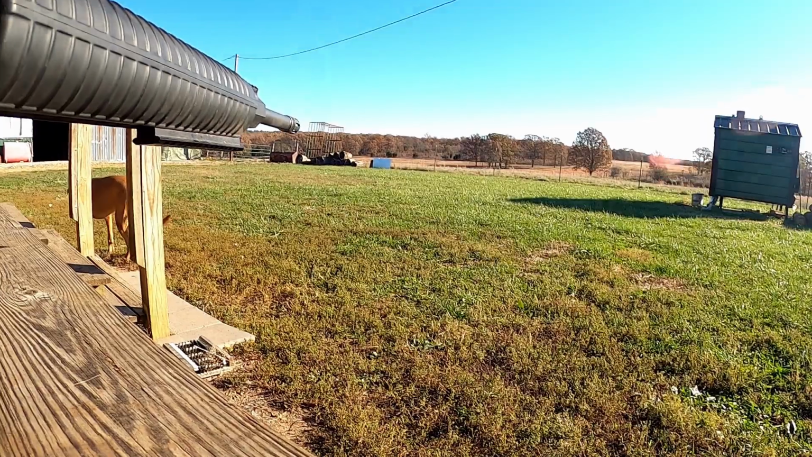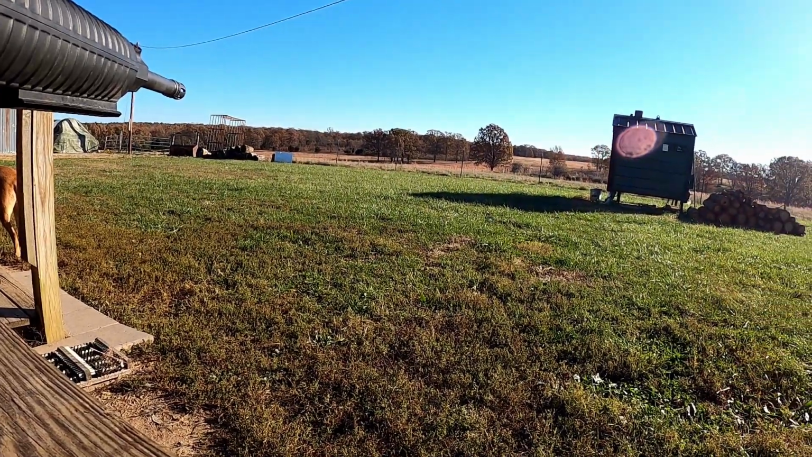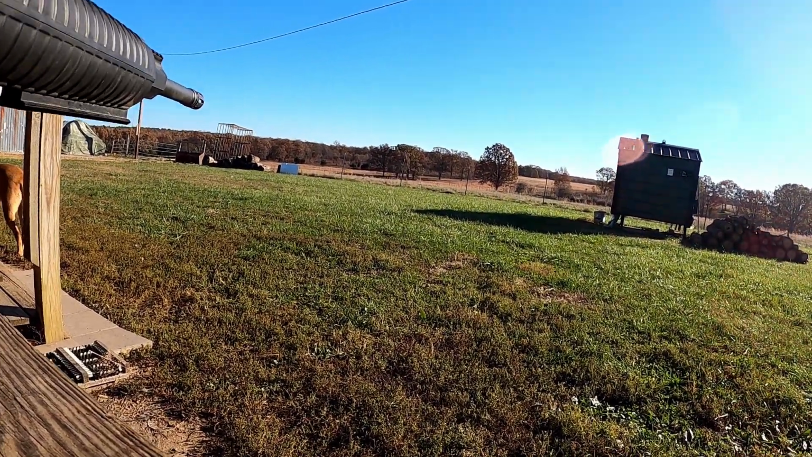All right, so I already zeroed the weapon. I'm hoping I'm looking at the right spot. I can't tell because I'm looking through a tiny camera. But you should see two small black, what would appear to be water bottles, on top of two fence posts down there. That is what I used down here to zero the weapon.